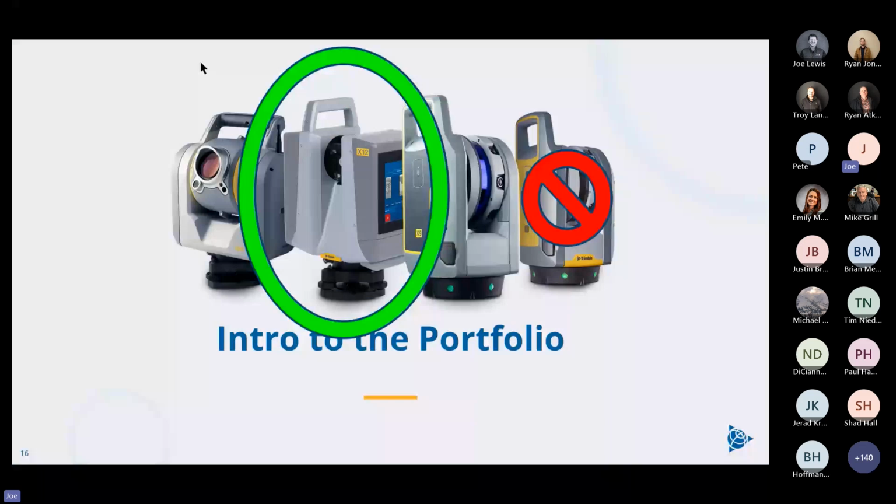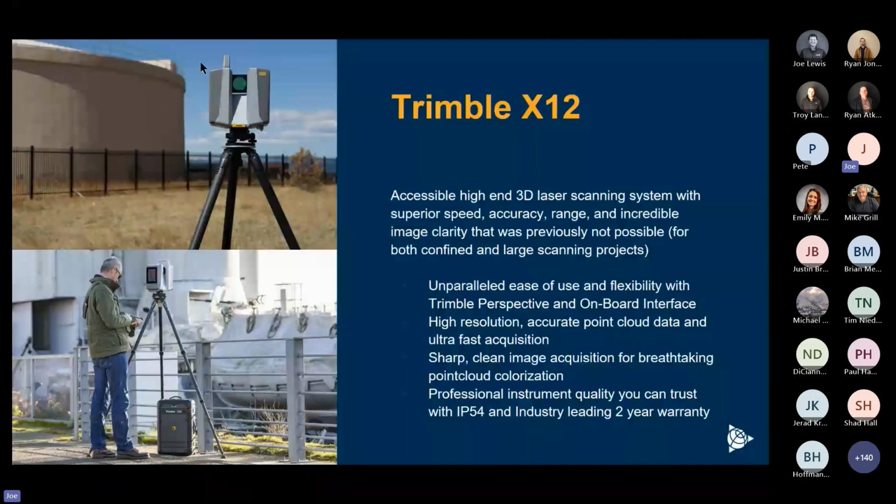Additionally, in the portfolio, we have an X12. The X12 is very fast, 2.2 million points a second. The range on it is spec'd to 350 meters. We put it at 250 meters as far as a usable, just because you're starting to get into it just gets too loose on your data. It's not a very dense scan at that point.